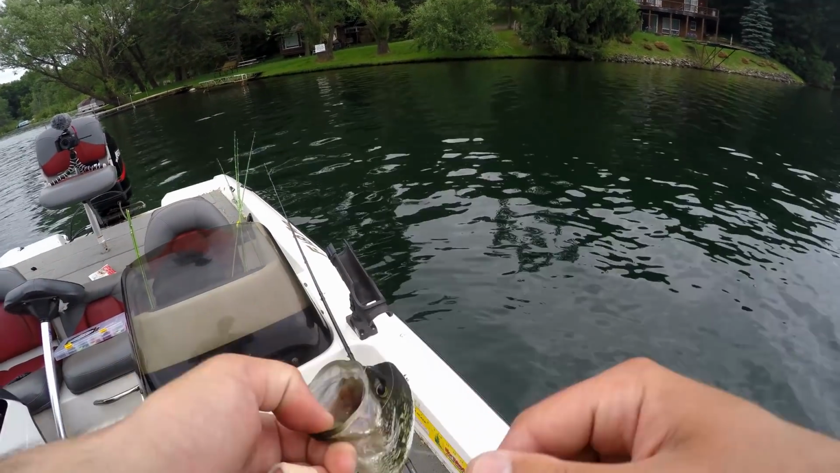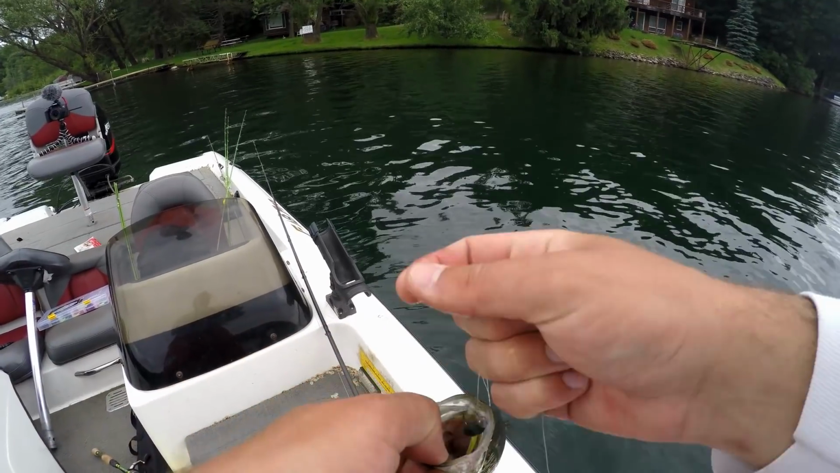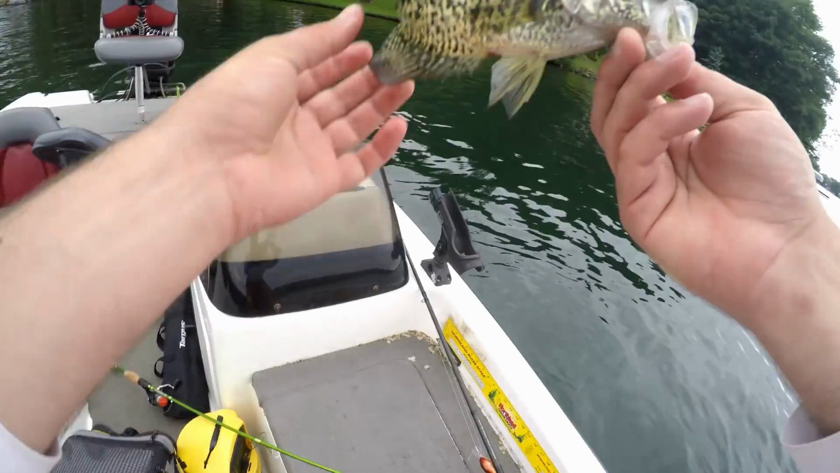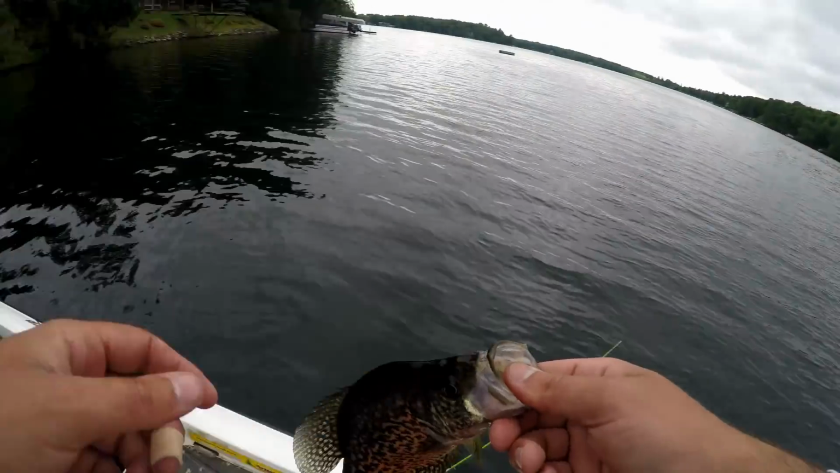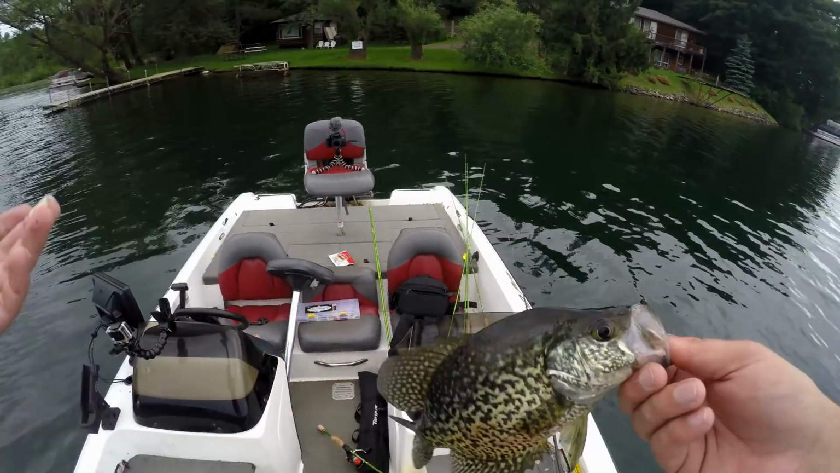Let's get that jig out of there and let's get him measured. Barely hooked though. There we go, that's a solid one to end it on. Nice 11-inch crappie right there. There's probably some more down there, but this rain cloud is, yeah, it's not looking too good. So that is going to end it for me. Hopefully you can use some of what I taught you here.